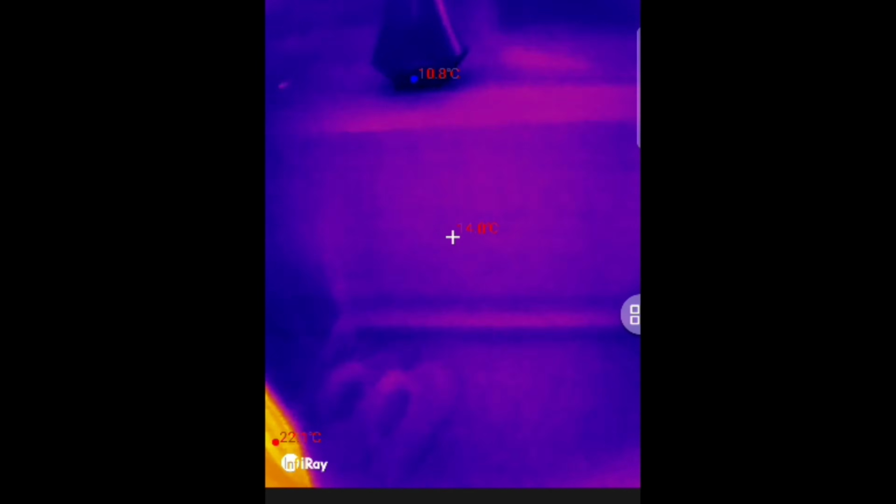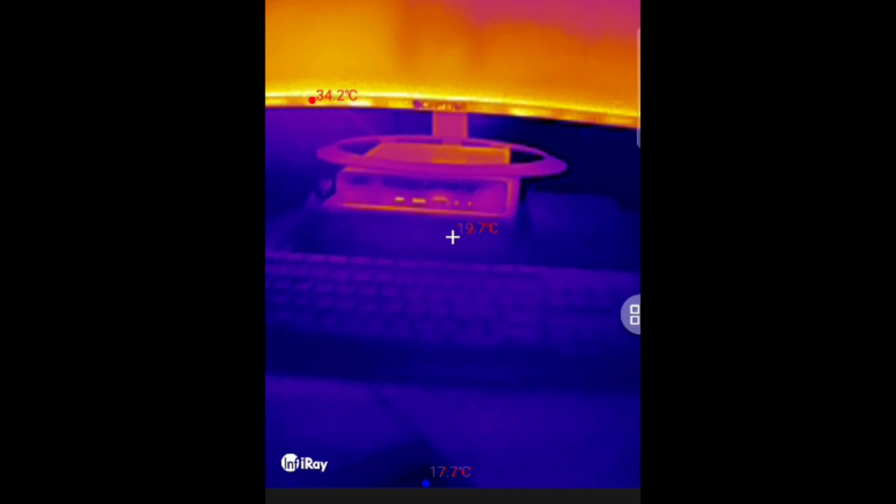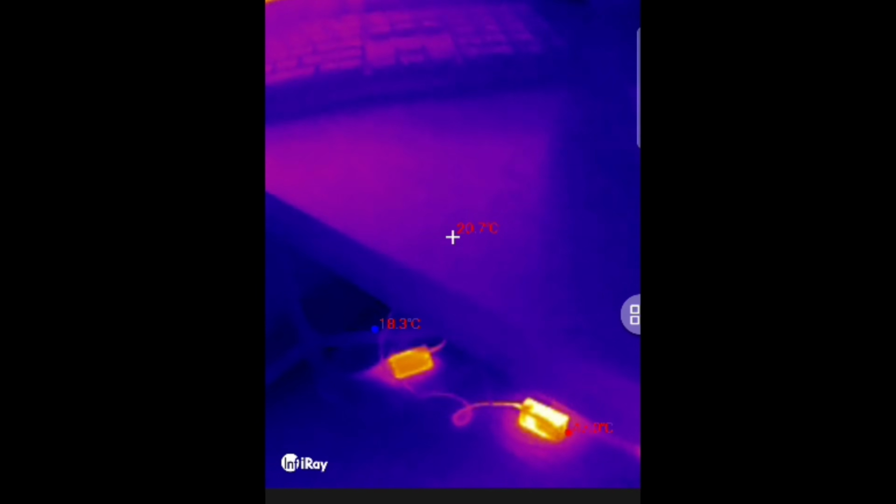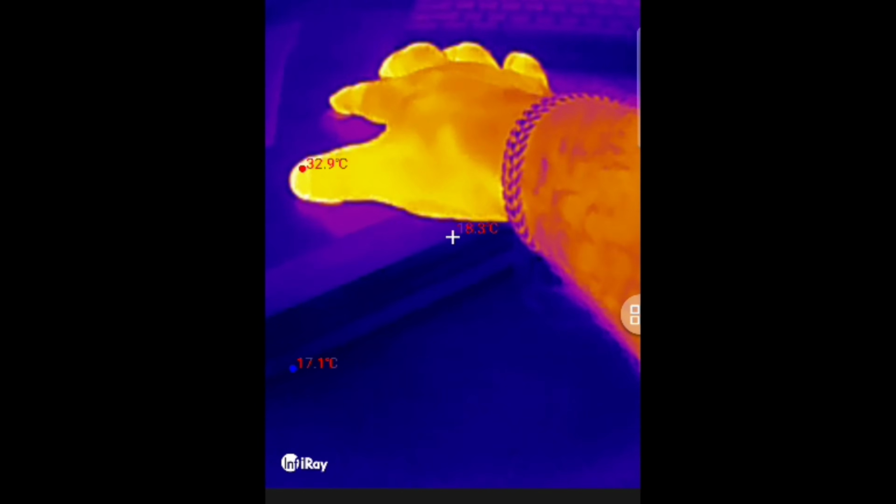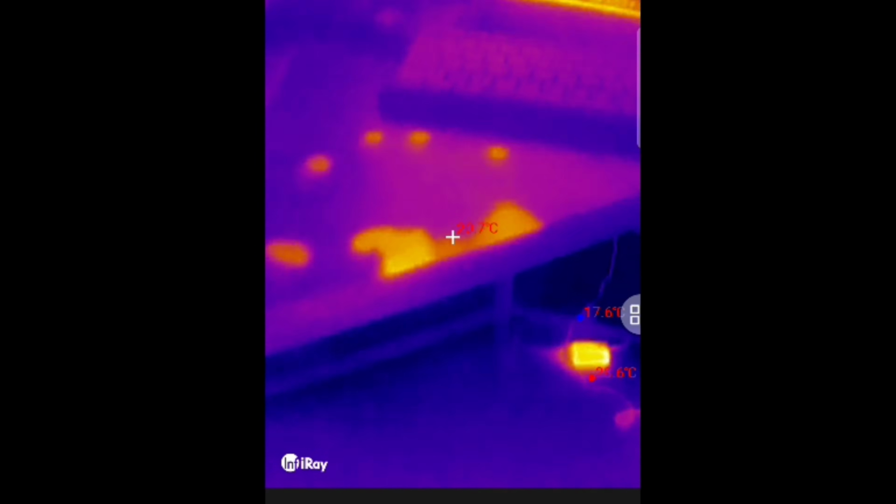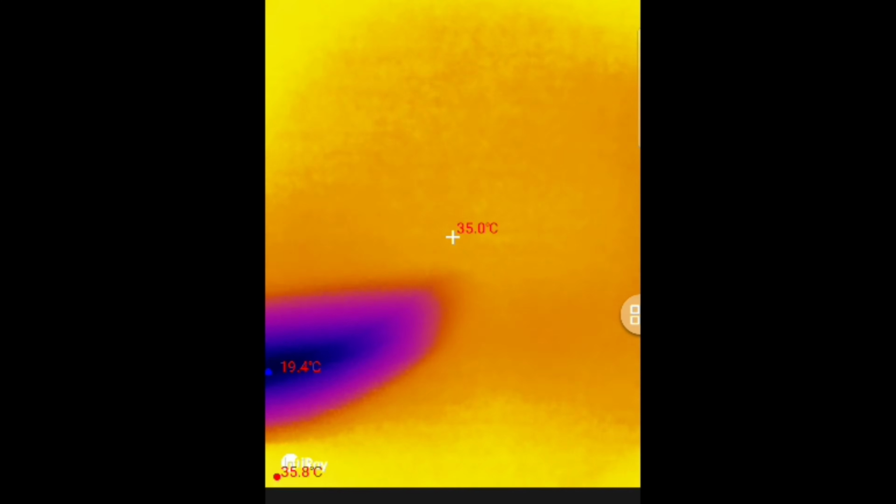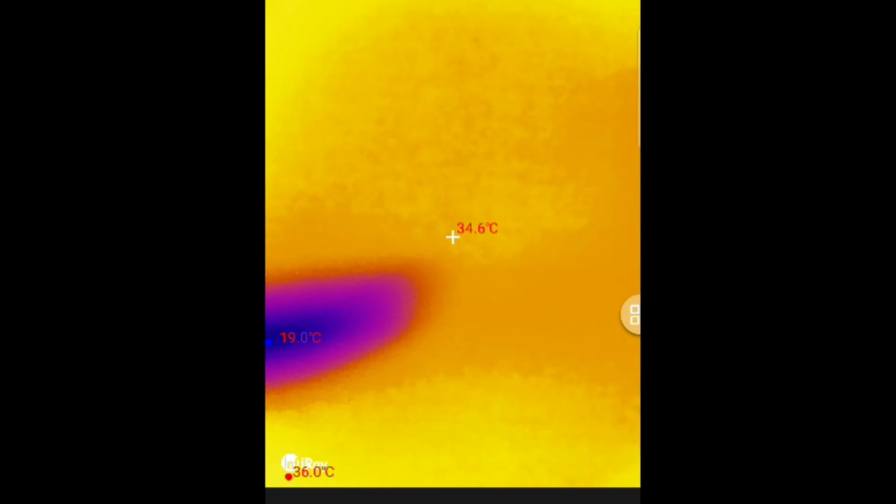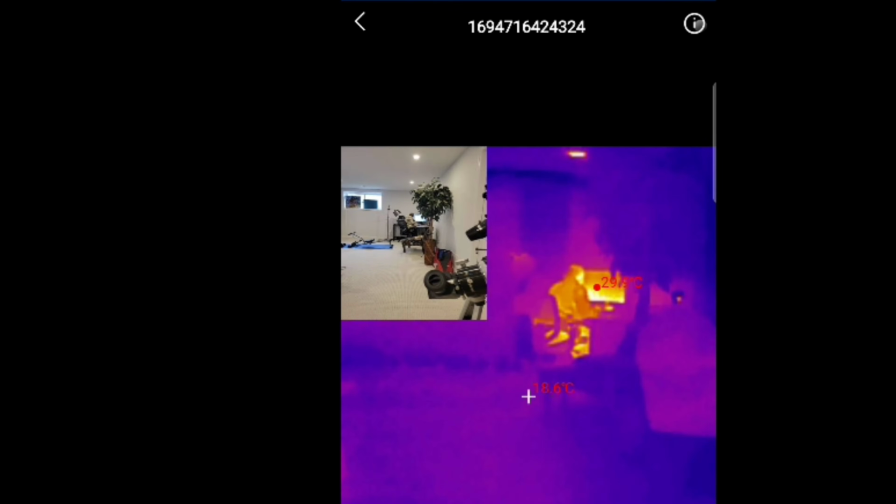Look at that resolution. This is just a computer desk, but you get the general idea. Look at that monitor, look at the heat. Of course, the whiter, the hotter it is. There's my hand, and look at the heat signature from my hand. Okay, I'm giving the thumbs up here, look at that. The quality, the detail here for this camera is truly extraordinary. This is usually what is reserved for very expensive thermal imaging devices, but suffice to say, they really hit the nail on the head with this one.